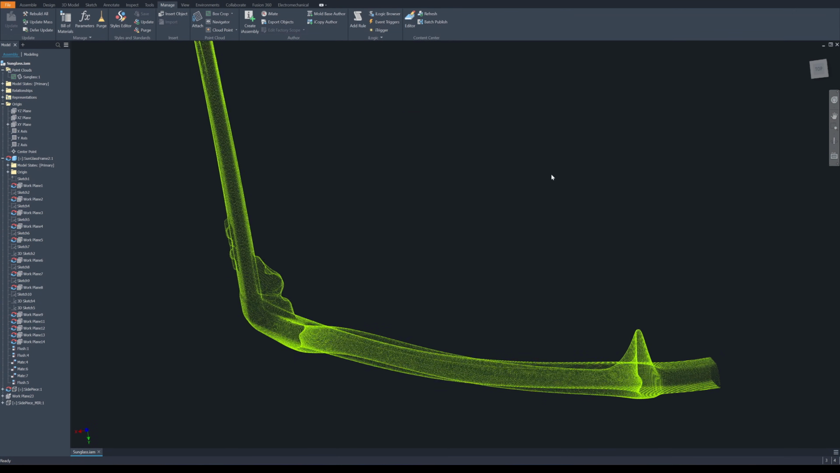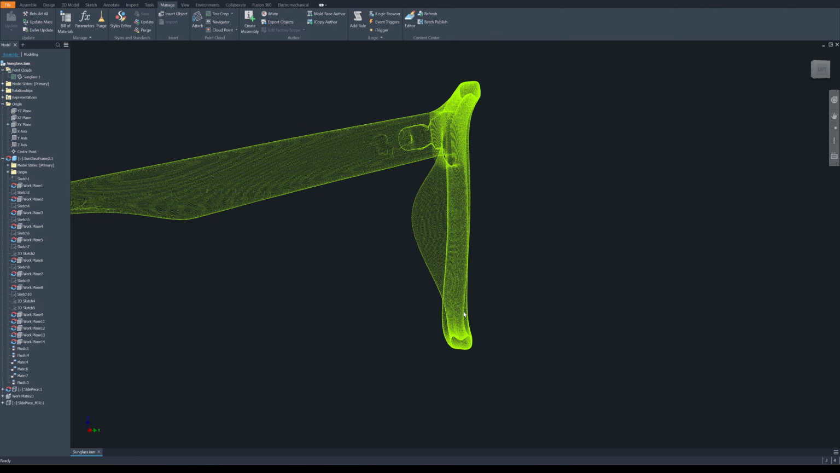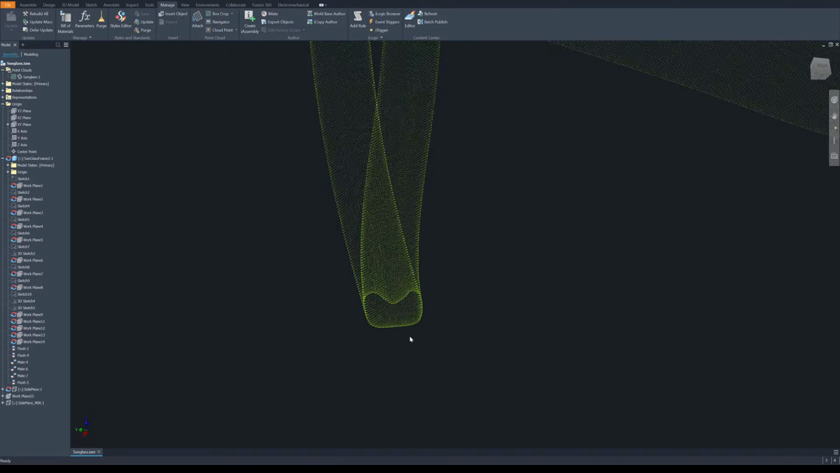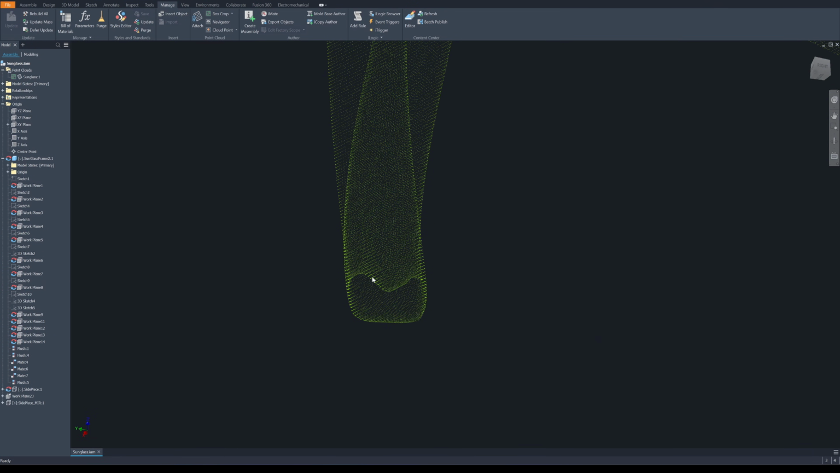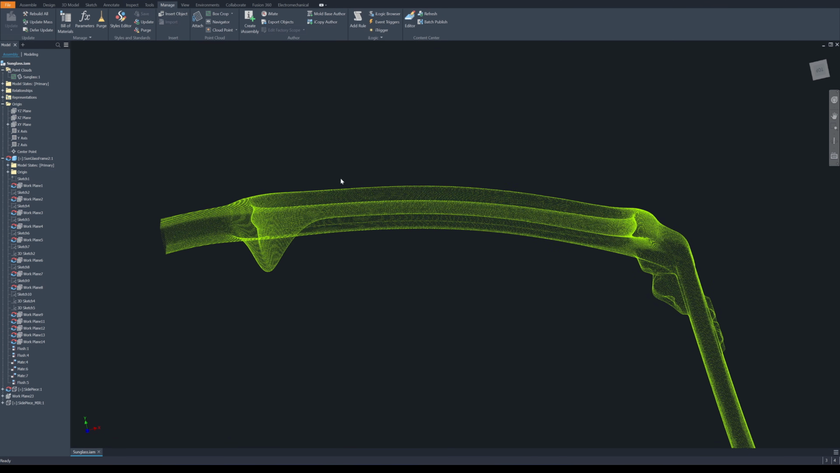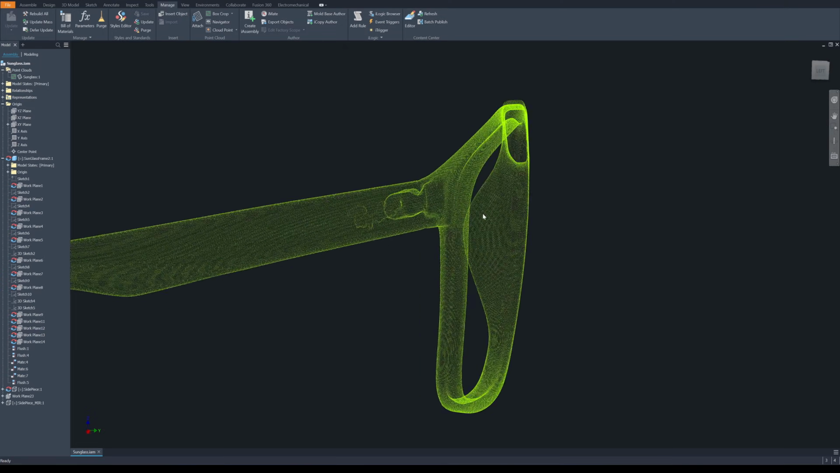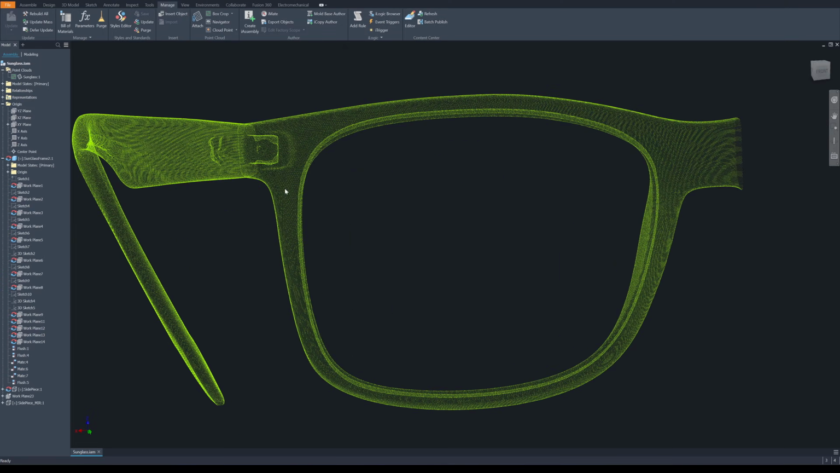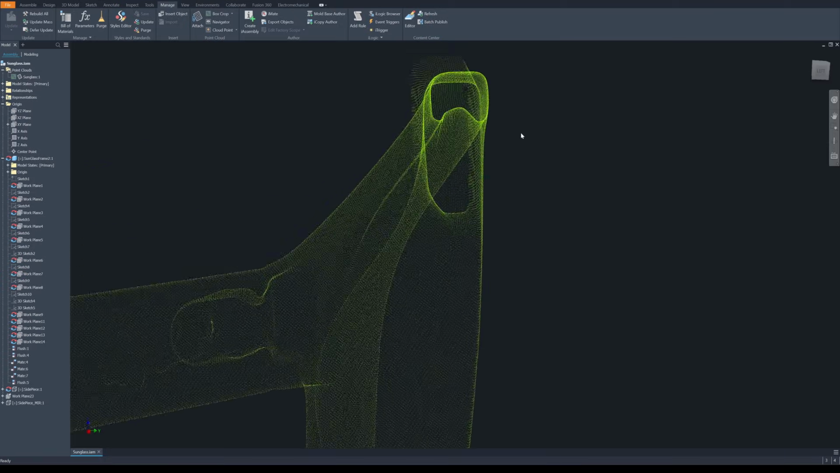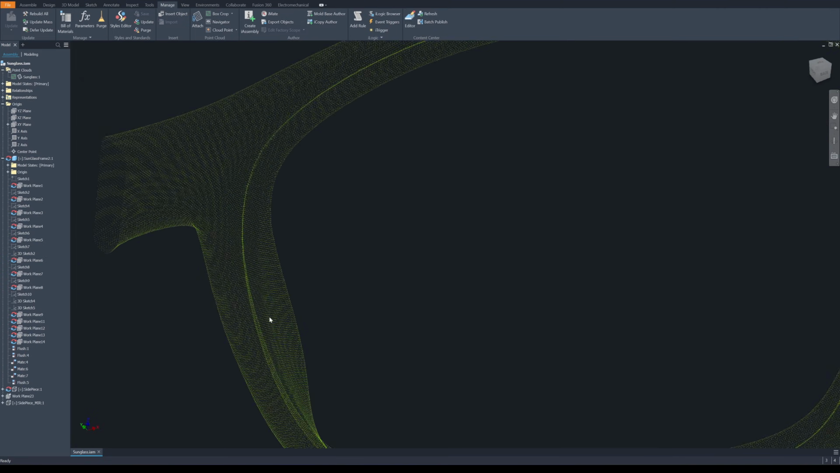I have imported the scan point cloud into AutoDesk Inventor, and I will use it to demonstrate the CAD modeling process. You can see the scan data is sharp and clean with no noticeable noise. Every detail is captured, even the groove where the lens sits. This Ray-Ban frame is really complex with lots of curvature changes across different planes. Much more intricate than the ordinary glasses I have reversed before.